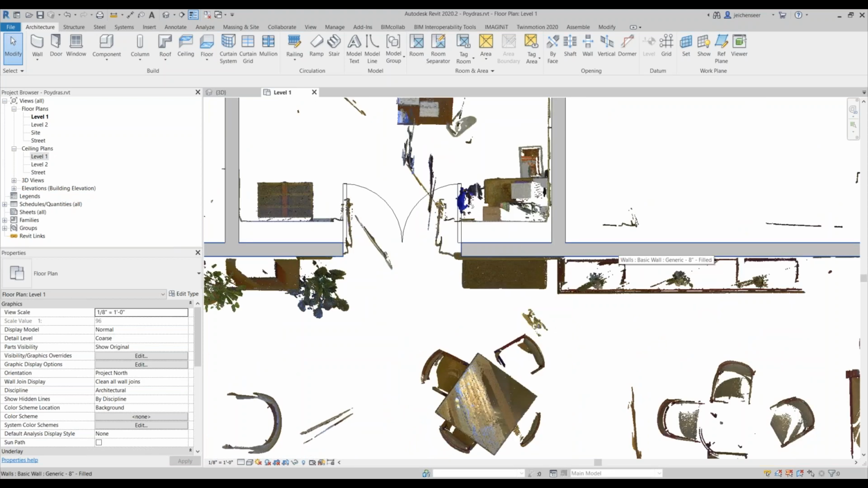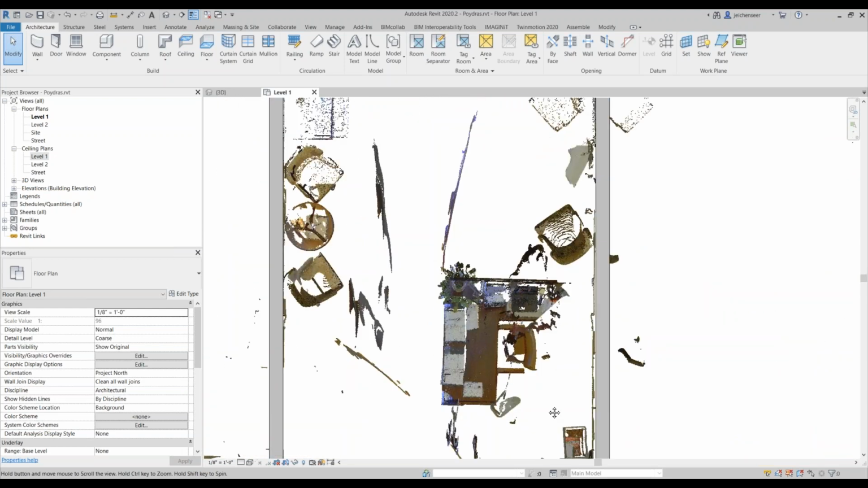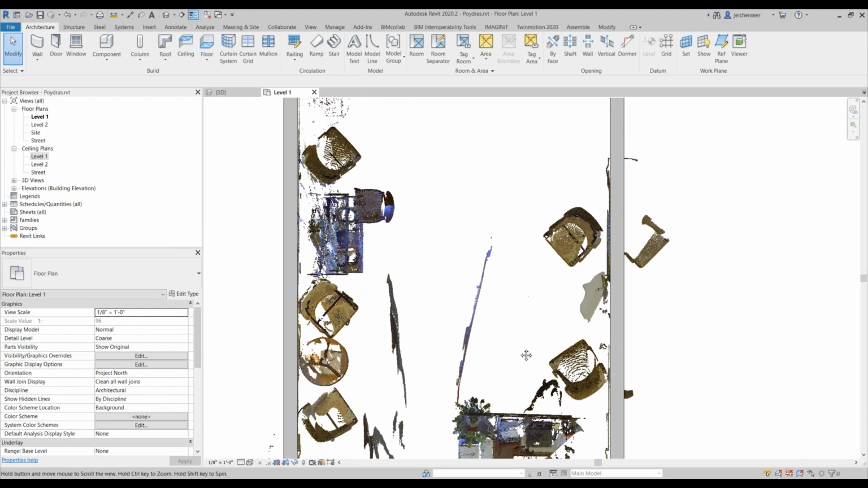There's no denying that piece, but it's understanding what's real in here. What are the things we need to pay attention to? If I go to a slightly different view of this, so I can maybe see through the walls, go to a wireframe view, we'll be able to look at different places where the walls are looking pretty good through here.